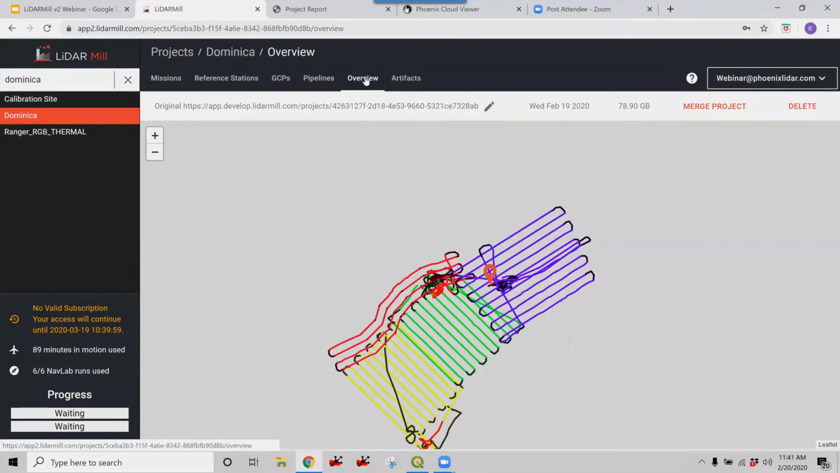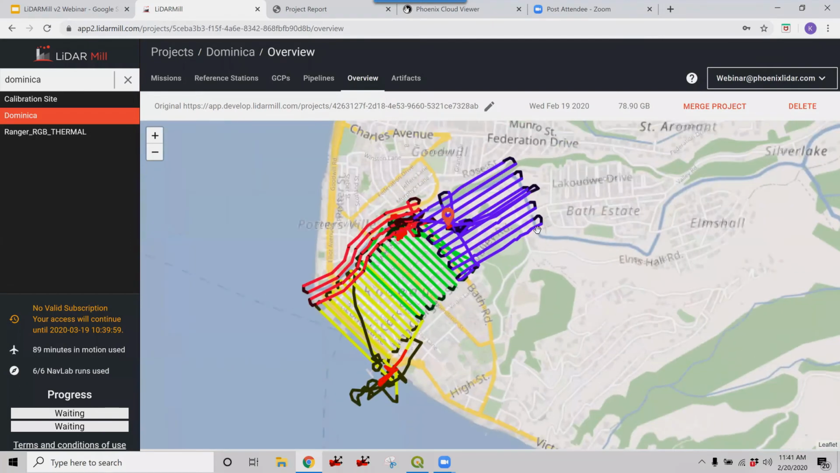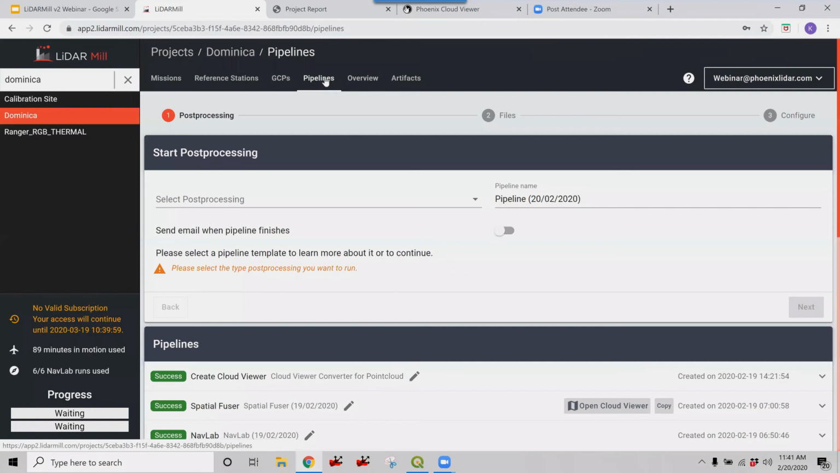The overview tab will give you an overview of your project. So if you have multiple missions, it's colored by the various missions. And even a large mission like this loads pretty quickly. So let's open up the cloud viewer for this one.